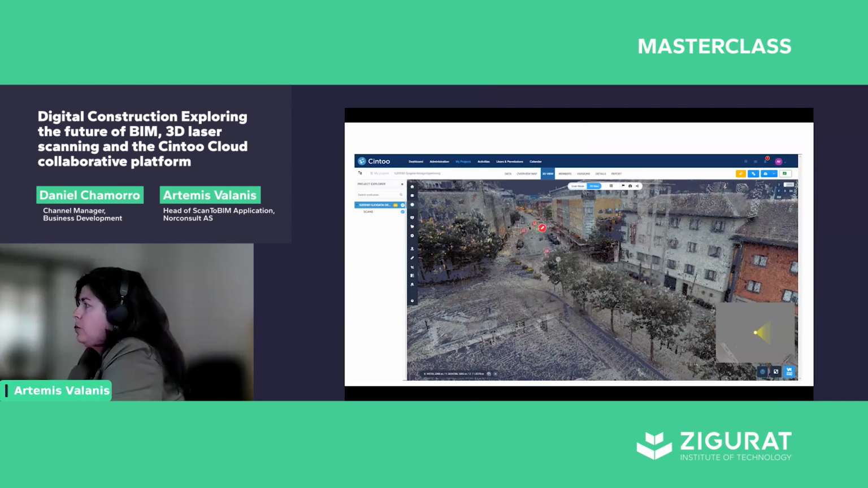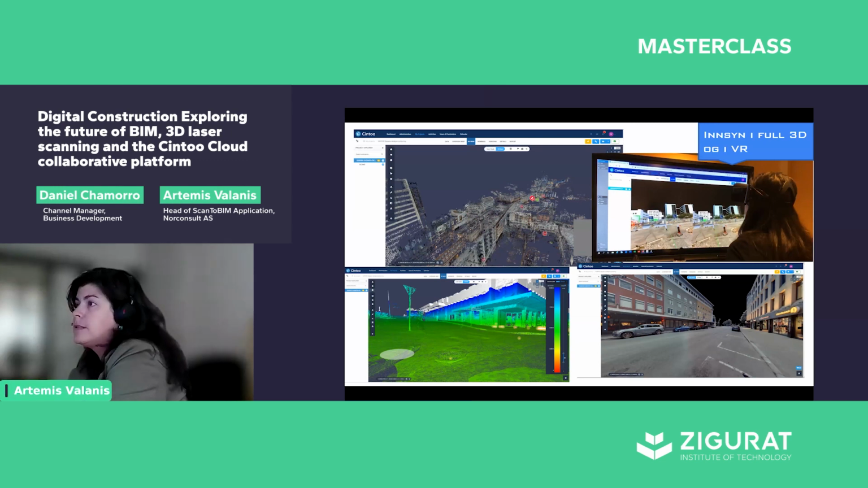3D scanning is used on all kinds of projects, both for existing buildings or for infrastructure. We have many examples where we have used Cintoo for all kinds of projects. We are not able to show so many of these projects because of agreement with the customer, or because of concerns for private data and private information.